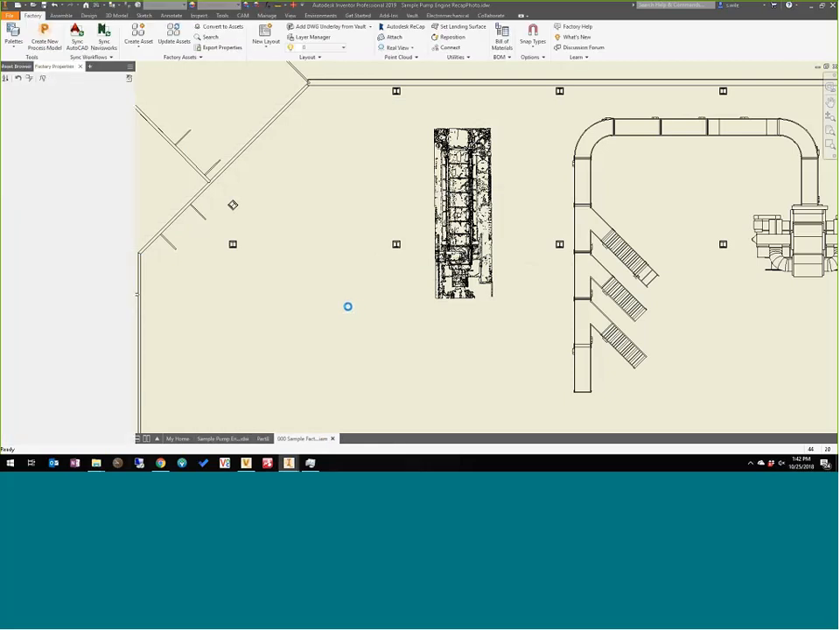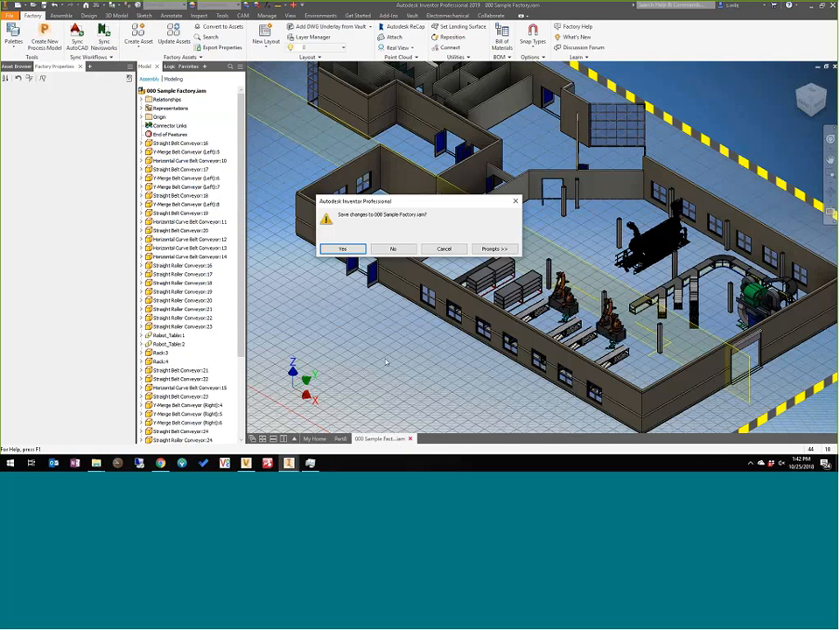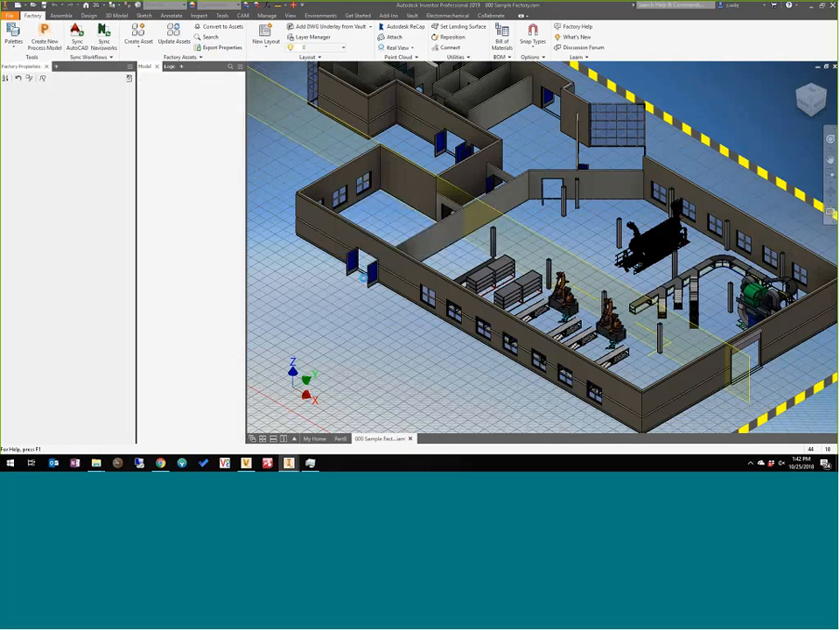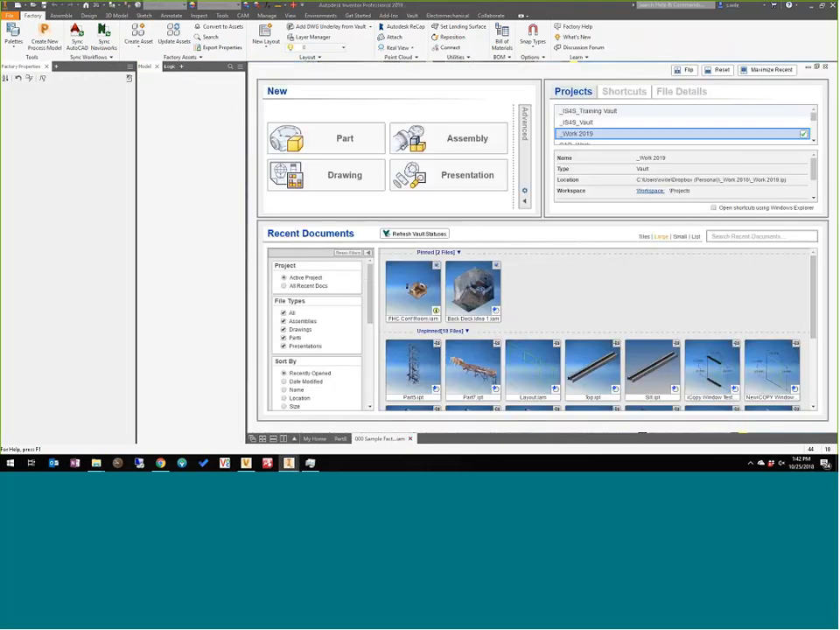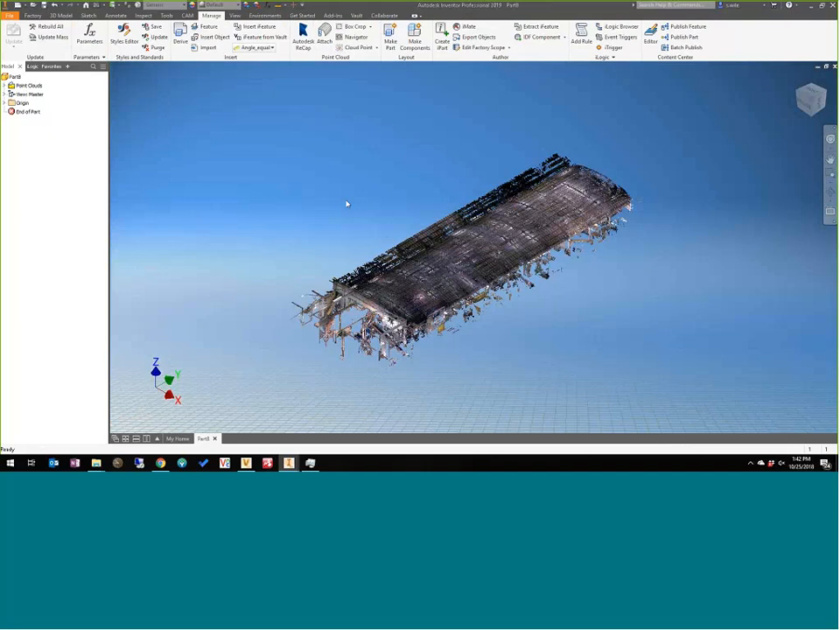I'm going to go back to this really large factory layout and talk about how we would bring that into Vault. So this layout, I forget how big it was.